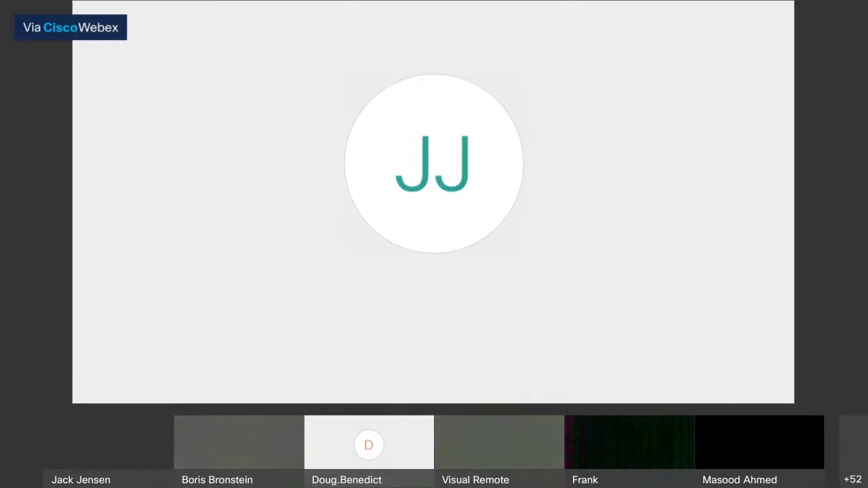Guys, while you're looking for the slides, the black body piece, where do you connect it? It's a standalone device. It needs to be connected to the camera. It's a standalone device that has to be also bought with the thermal camera. So it's somehow connected to the camera, right? Correct.